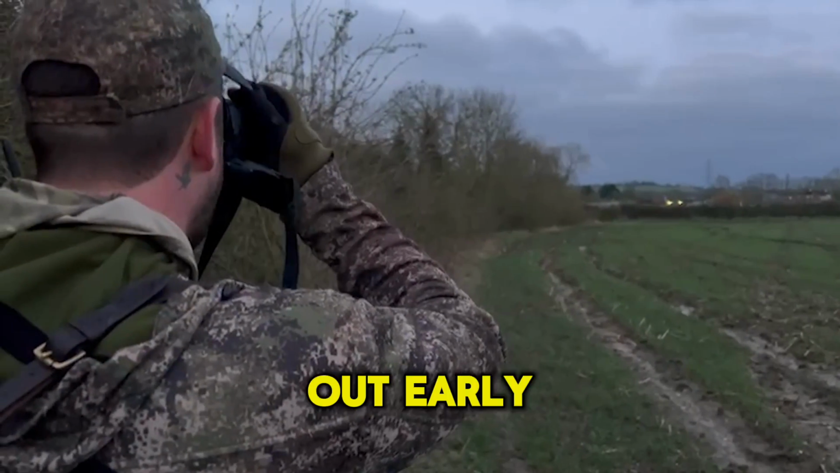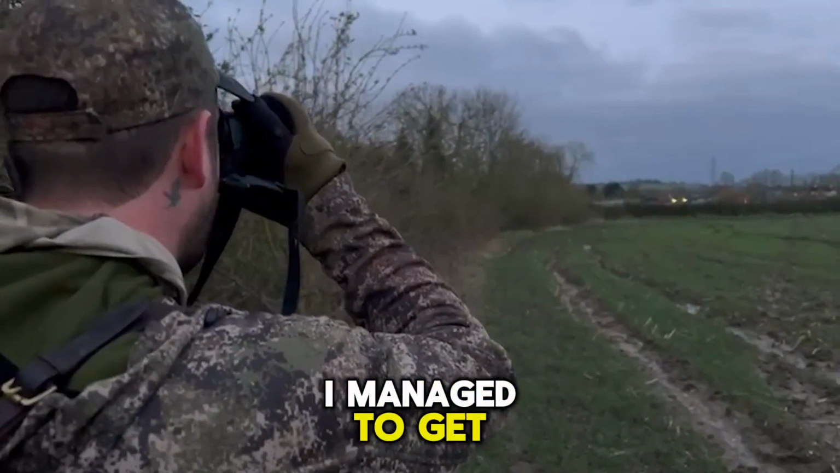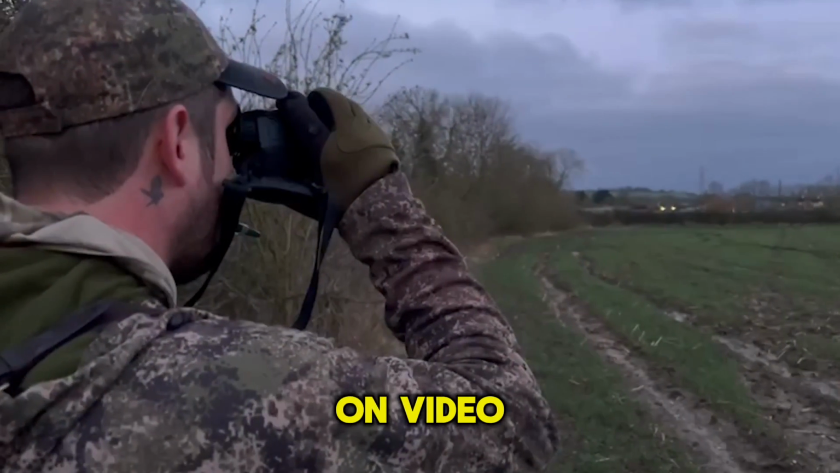So this is us out early the following morning calling Muntjac. Now I managed to get one, but unfortunately it all happened so quickly I didn't get it on video.